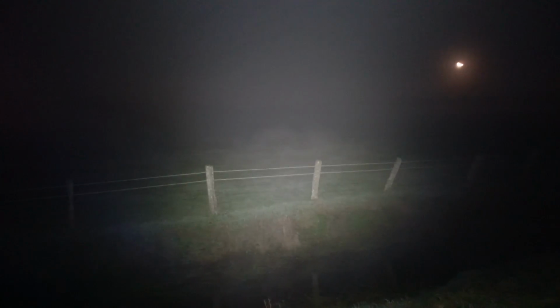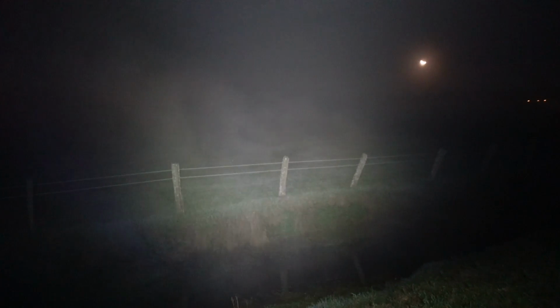Look at this bloody fog rolling in. It's getting pretty soupy out here now. Certainly degrading the thermal image, let alone trying to shoot in night vision. But yeah, in close the rabbits aren't too bad, but further out, pretty useless.